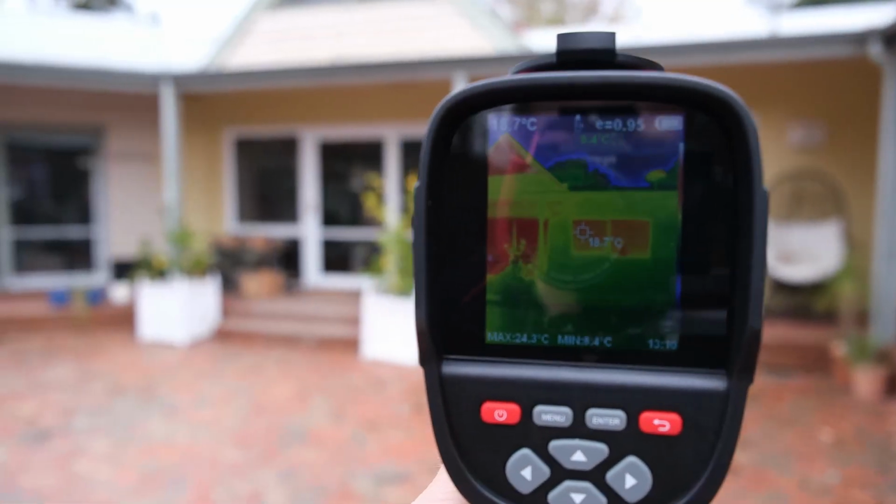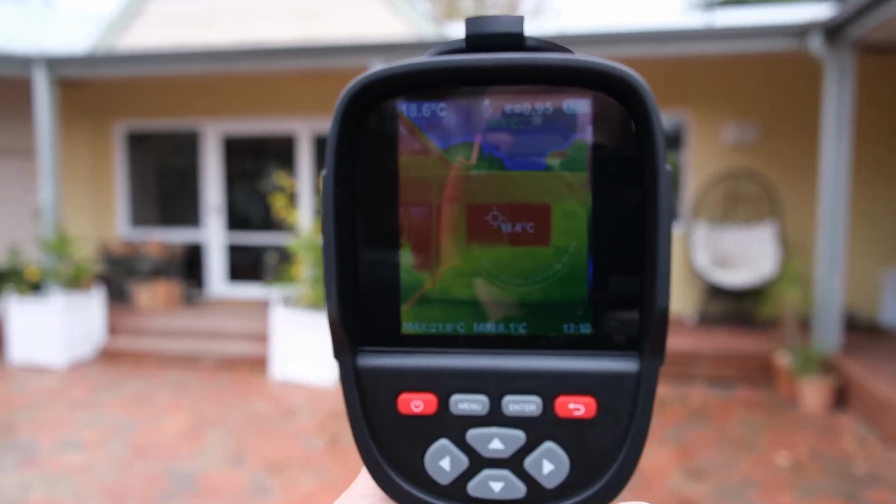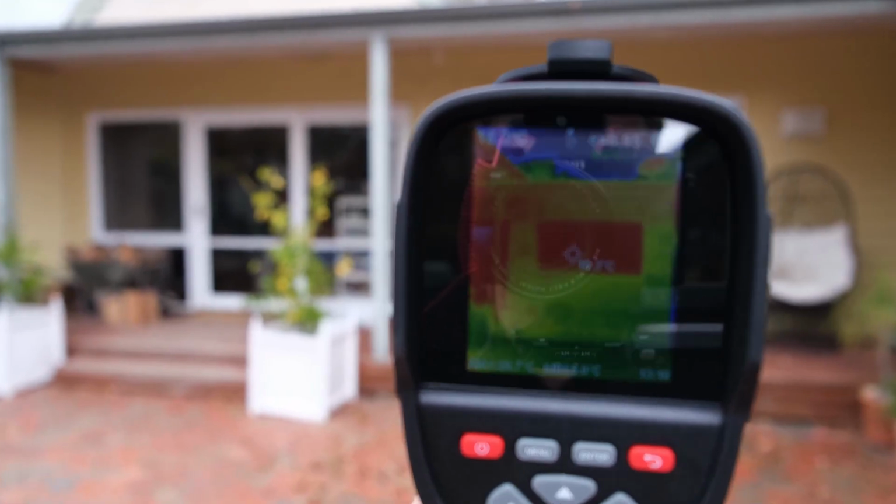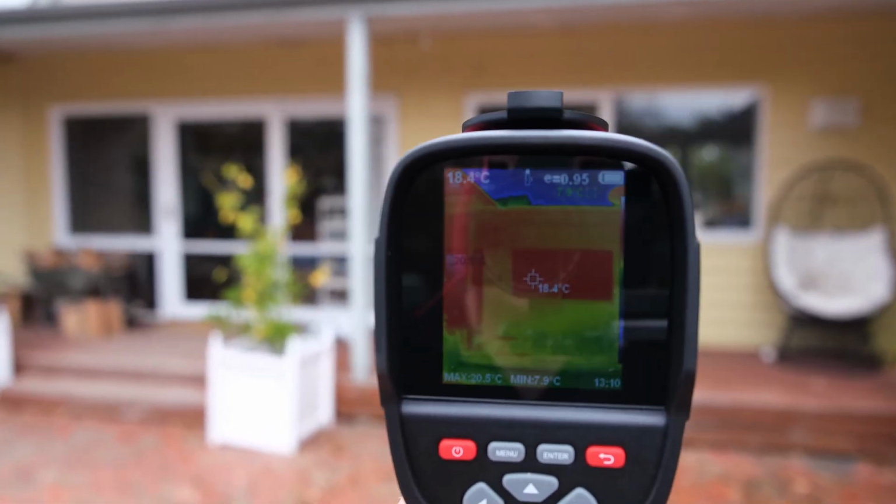So now I'm outside, and you can see it's sort of the same thing here. You can really check the outside for leaks, etc. as well. Sorry about the glare. It's a bit glary, this screen is very shiny. A matte screen would probably have been better.